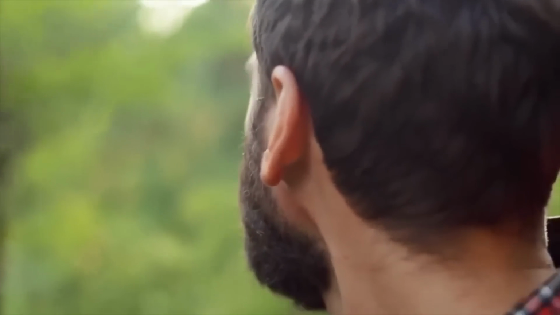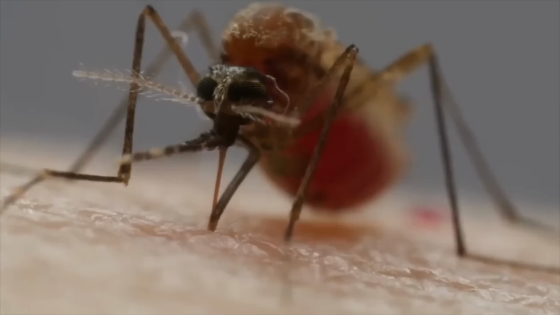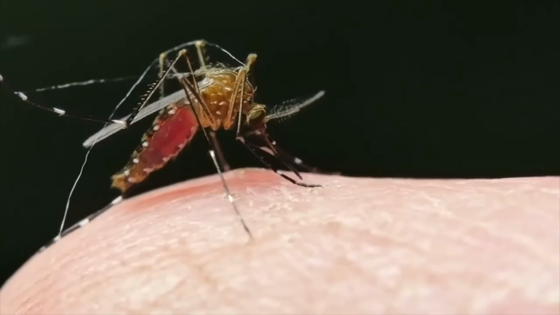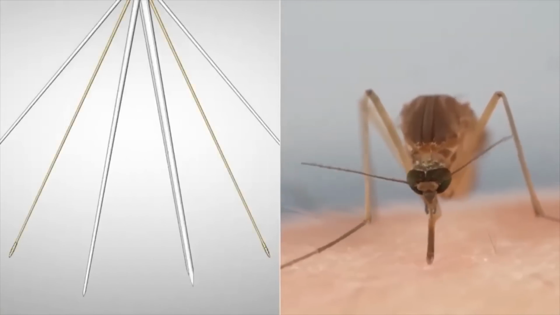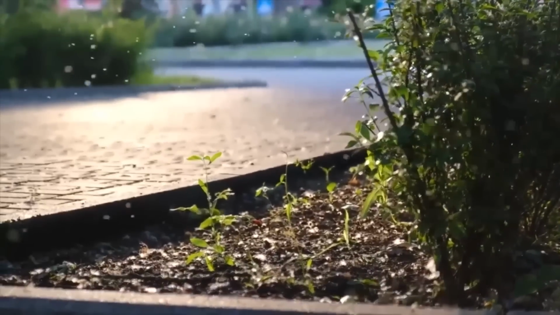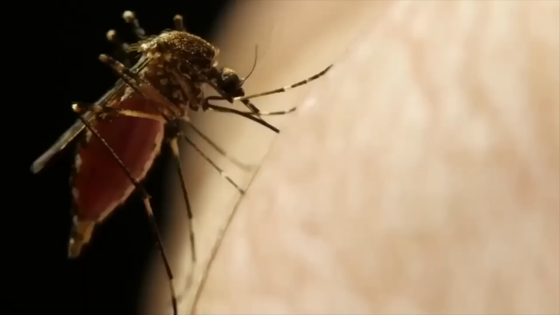Mosquito. You know those pesky bugs that buzz around your ear and leave you itching and scratching all over? Yeah, those are mosquitoes, and don't let their small size fool you. These little bloodsuckers are responsible for more human deaths than any other animal on the planet. How, you ask? By transmitting deadly diseases like malaria, dengue fever, and Zika virus. Trust me, you don't want to mess with these tiny terrors. So next time you hear that high-pitched whine, grab the bug spray and protect yourself from the deadliest animal on Earth, the mosquito.